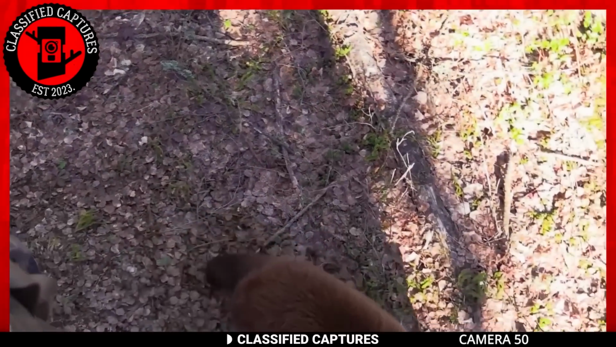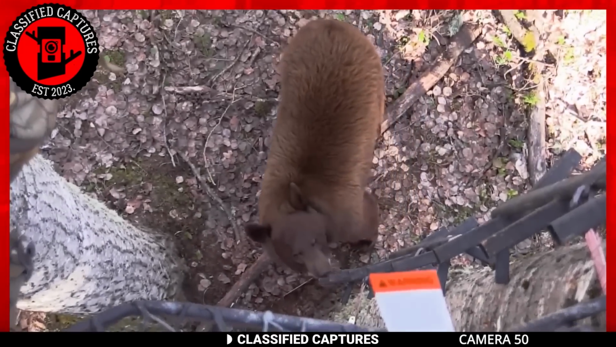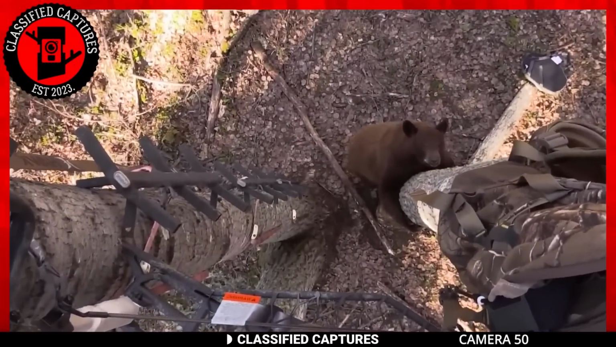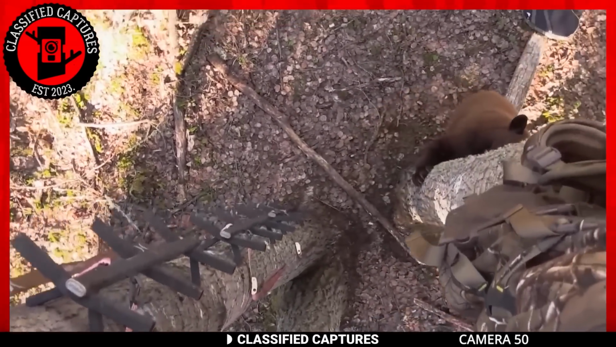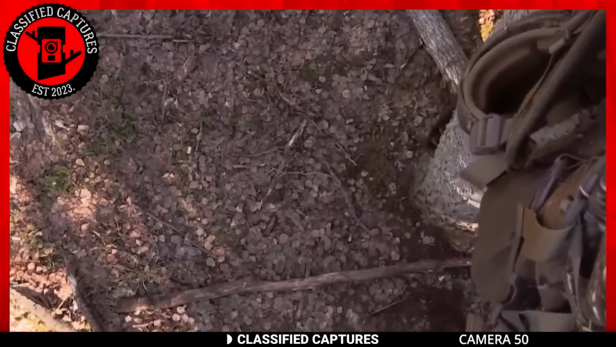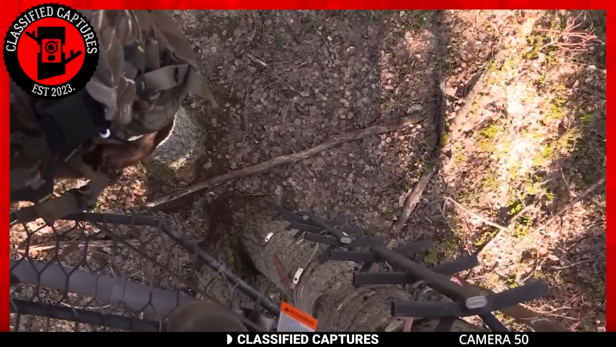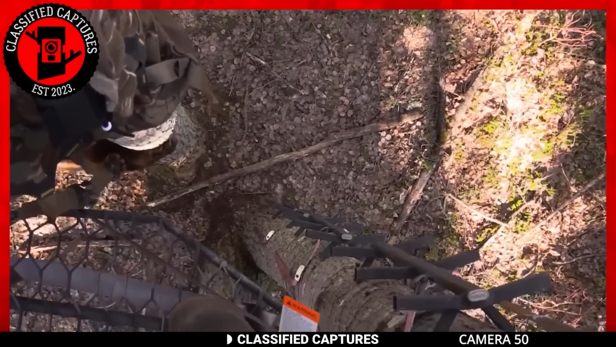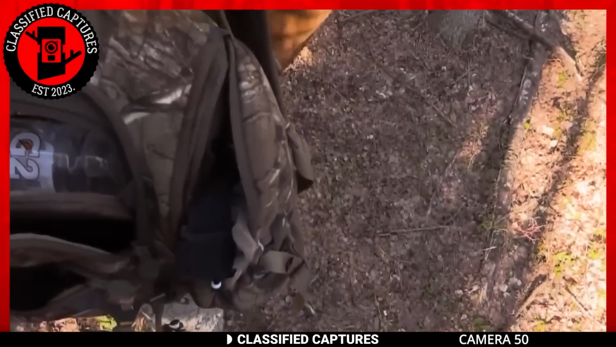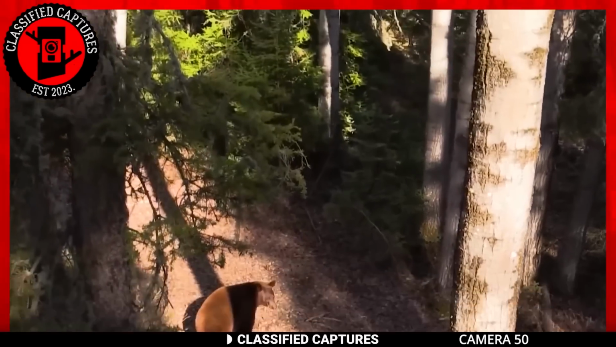The hunter, frozen with fear, watches in disbelief as the bear begins to climb up the tree toward him. The bear's paws grit the bark, and its eyes lock onto the hunter's. It's a tense moment that could end in disaster at any second. But then the hunter snaps into action, shouting at the bear and making himself look as big and intimidating as possible. With a loud roar, the bear gets spooked and scurries back down to the ground.